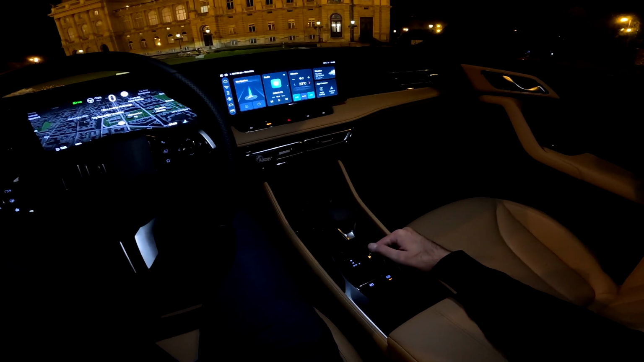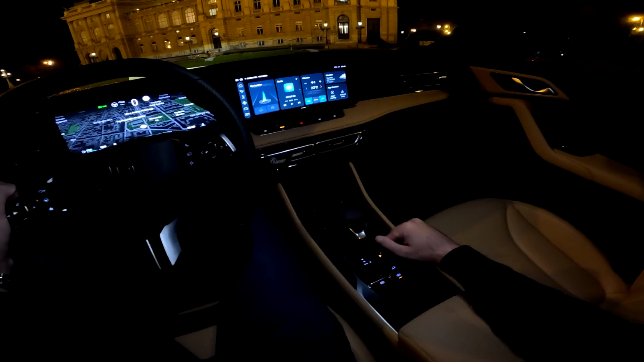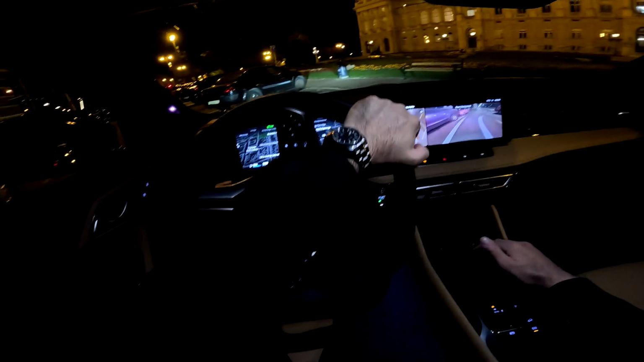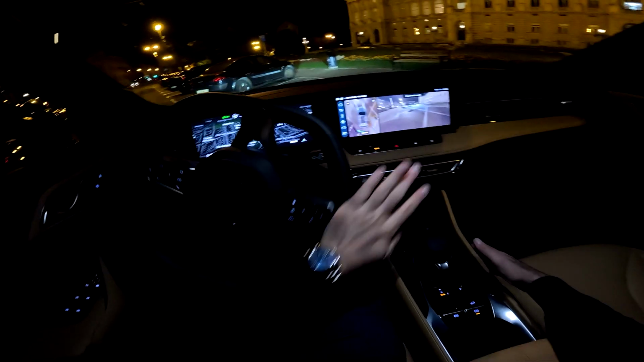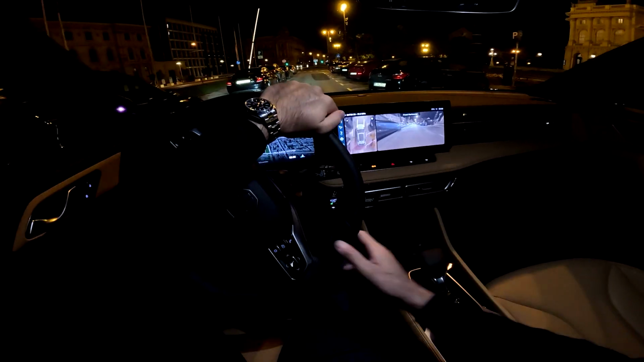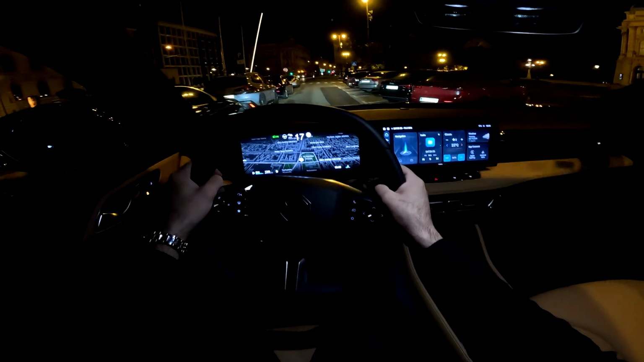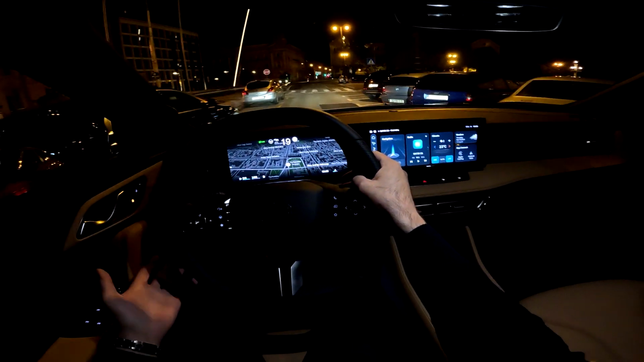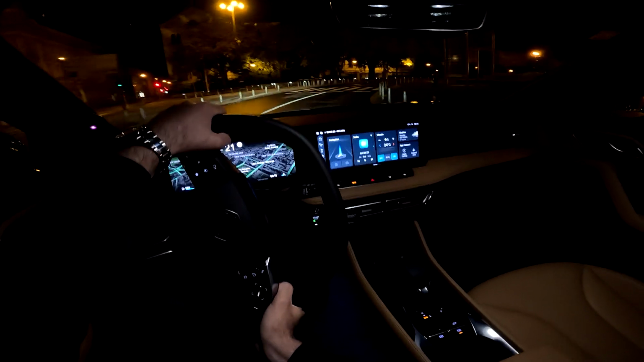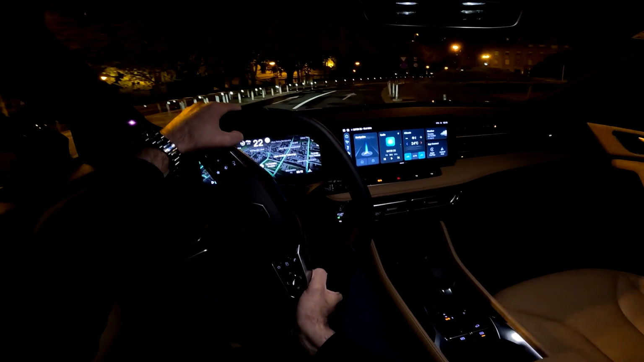This is the gear selector for the automatic transmission, the 7-speed DCT. Let's put it to reverse and we are ready to go. And I hope that you will enjoy this drive. It is 3 a.m. now, which means that we will have the road for ourselves basically. So yeah, it will be a nice relaxed drive.